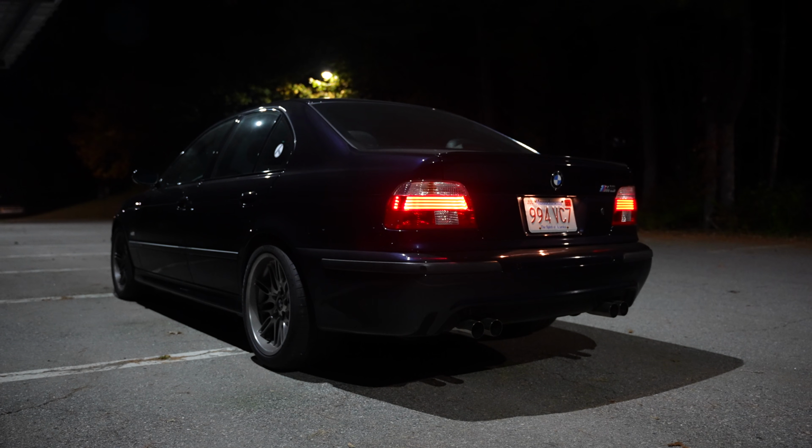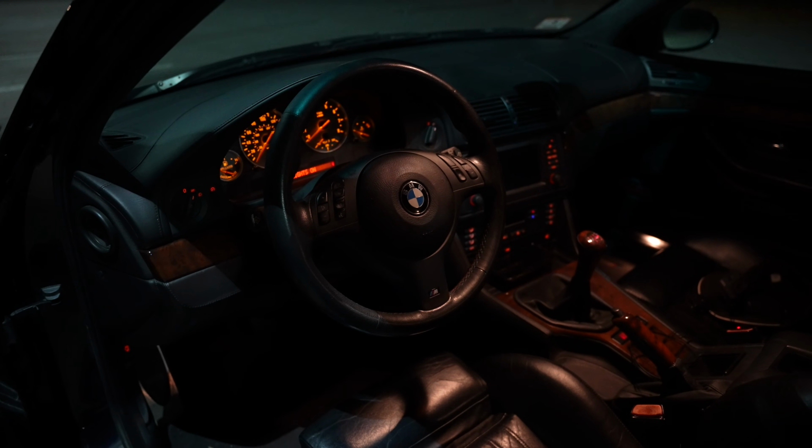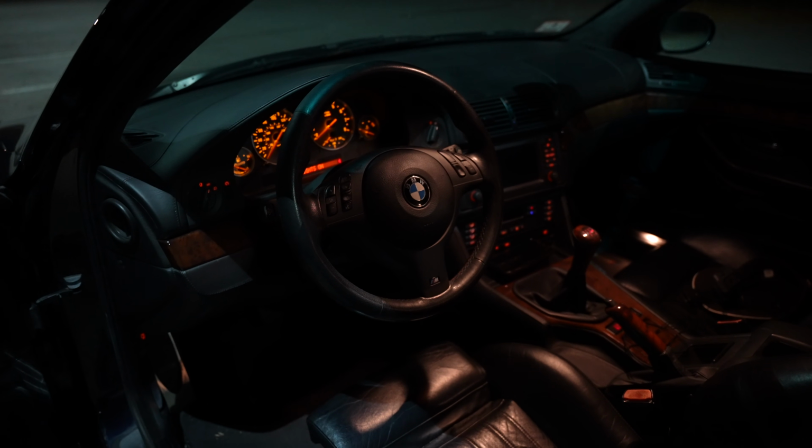And you know what? It's a beautiful fall night. It's a little crisp outside. It feels good to be warm and cozy inside your leather-wrapped interior. So let's take a look inside.